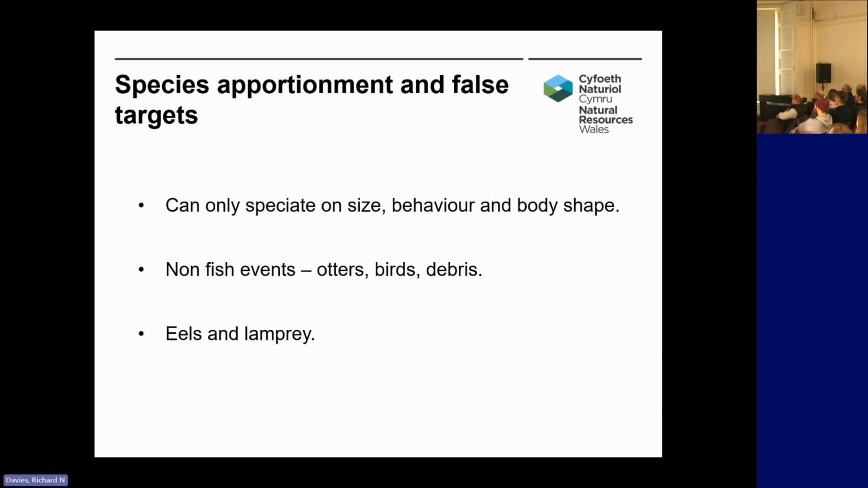Same with eels and lamprey. Again, the same issues, but we can generally differentiate them by body shape. Again, it needs a level of training and a bit of experience comes into this. And also if you have new staff doing this, you have to make sure you train them up and you QA any of their work. This can cause error and a lack of precision in the data if you're not really on the ball with this. So something to consider as well.